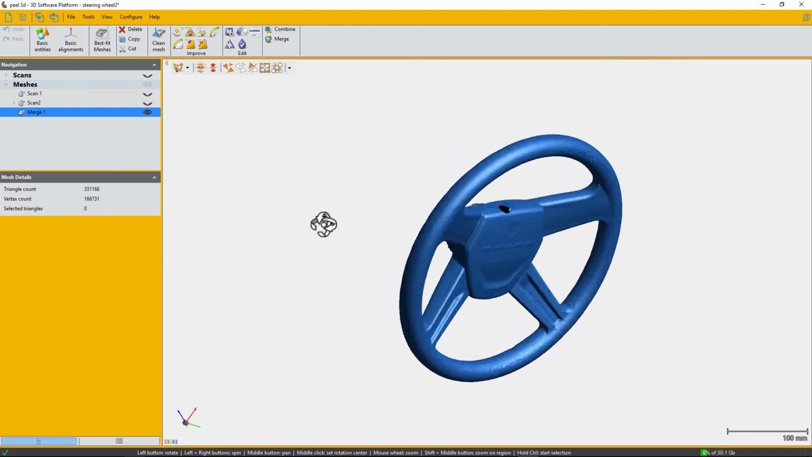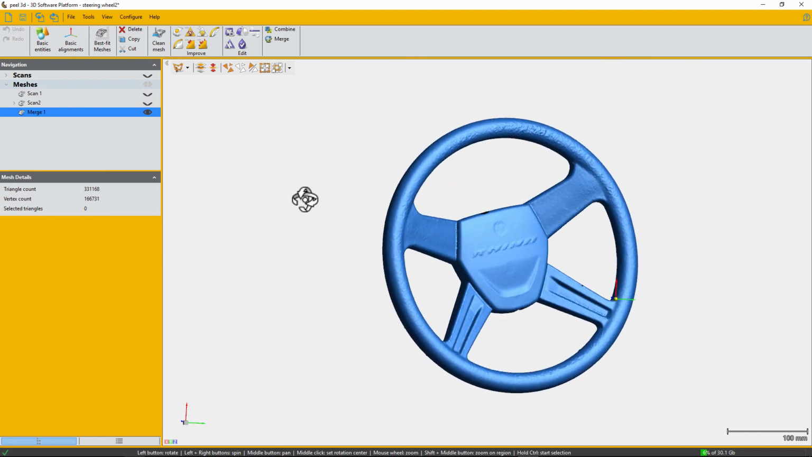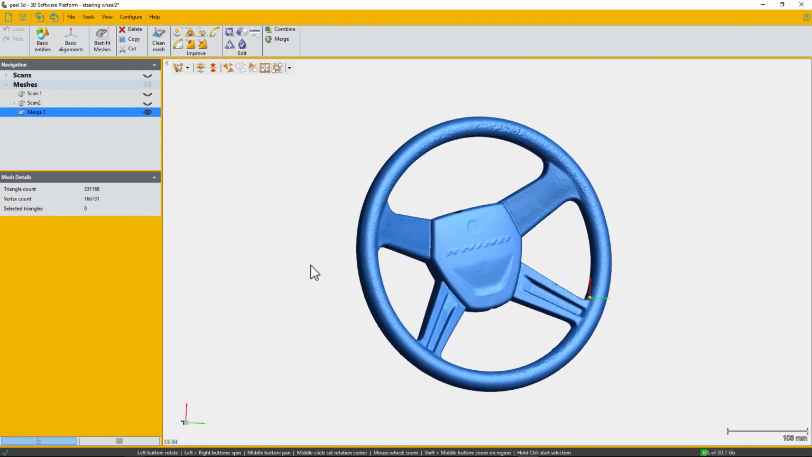And after this, I just have to fill some holes and clean the mesh a couple of times, and I will be okay to have a good watertight model.